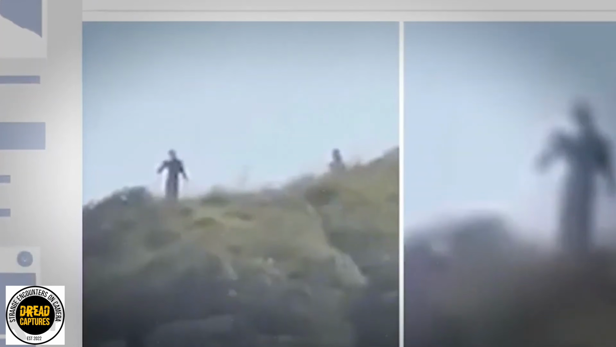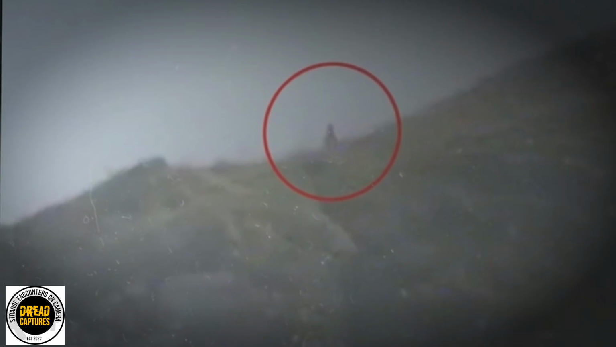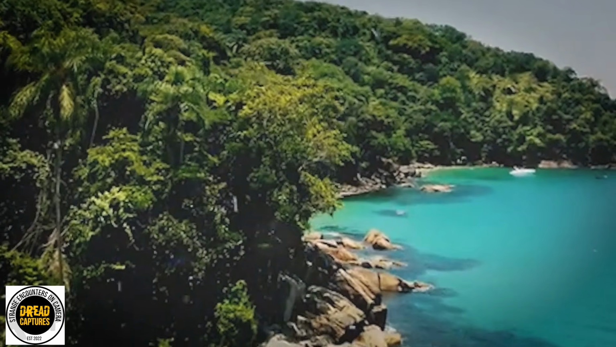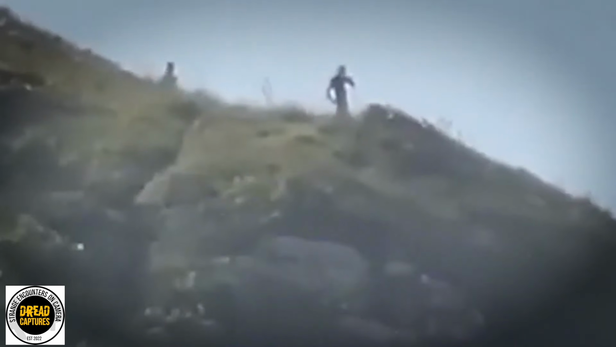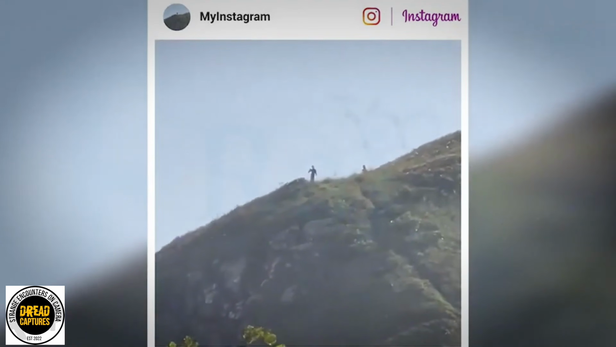Let's stay in Brazil as we have this viral footage that shows two strange figures on a hill. Yeah, those are huge. The New York Post reported that these beings are said to be 10 feet tall and were spotted off Ilha do Mel, an island off southeast Brazil. Lord, now we got 10-foot tall beings, Brazil, an island off Brazil. I mean, take this to the bank.